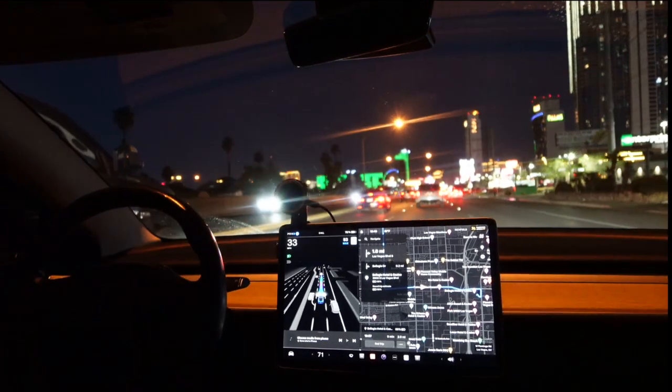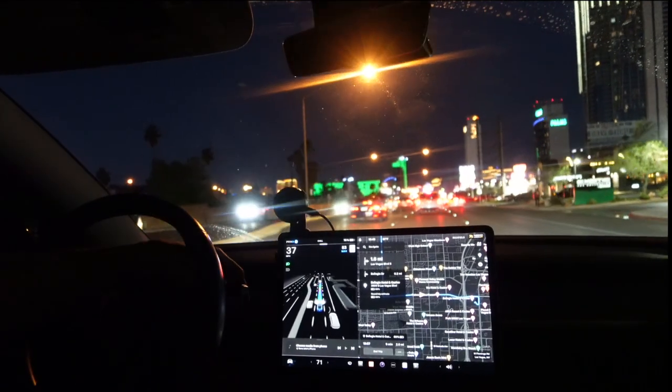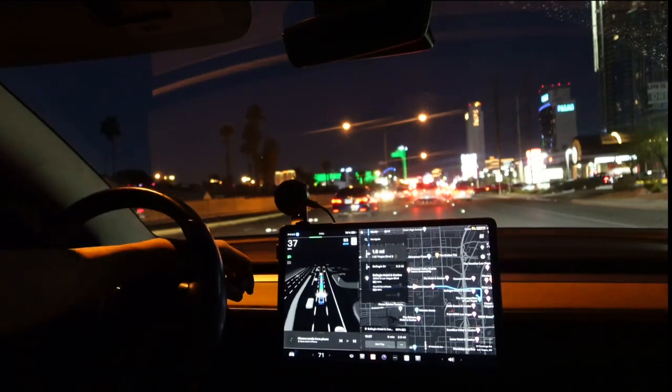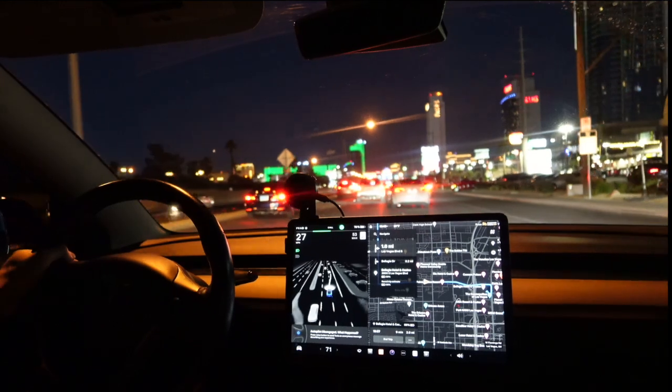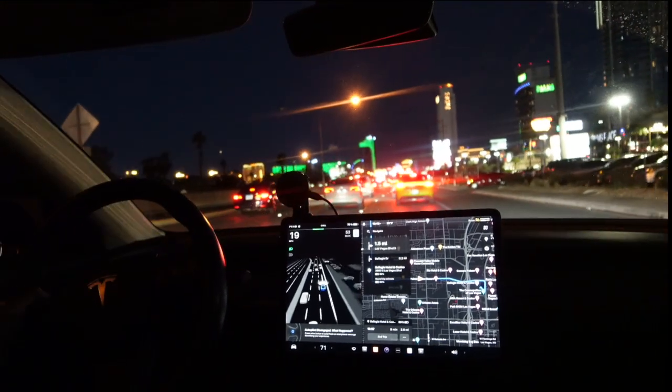So I'm gonna take a back route here. I'm gonna adjust where I'm going. I'm gonna take off full self-driving for a little bit. I'm gonna switch. So right now I'm driving manually.